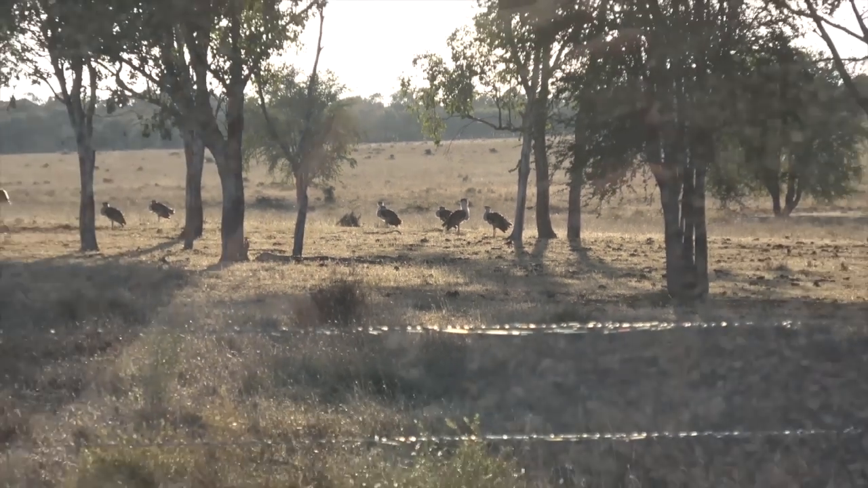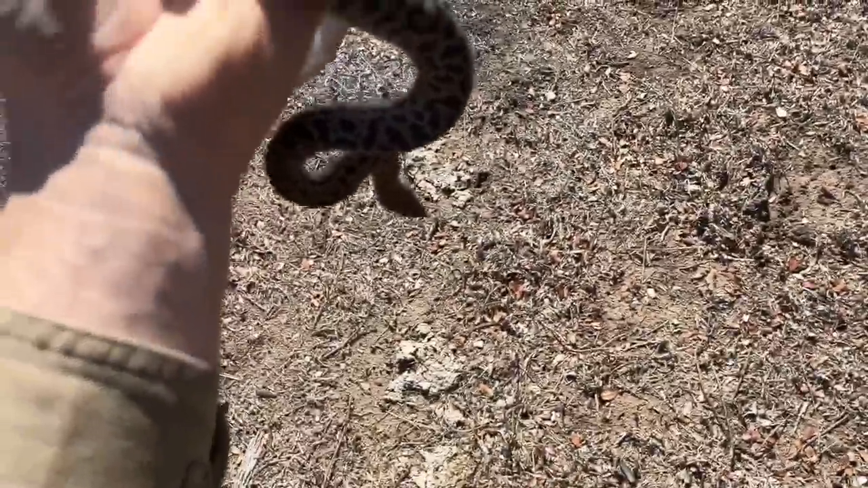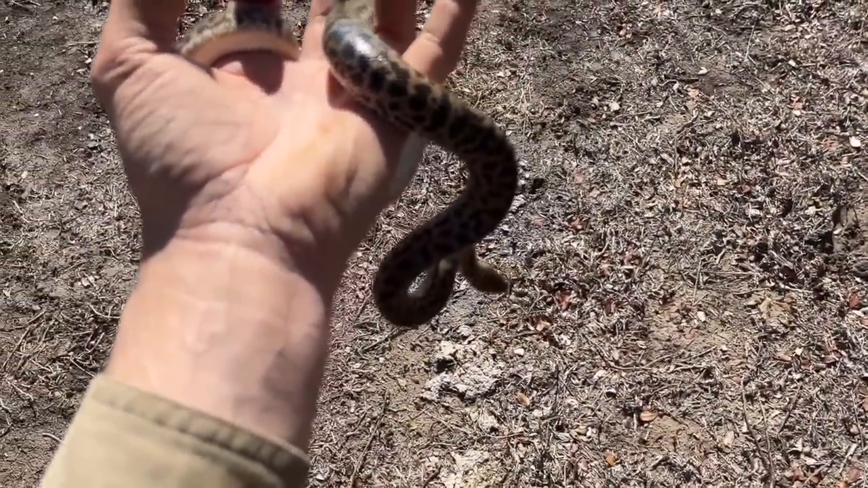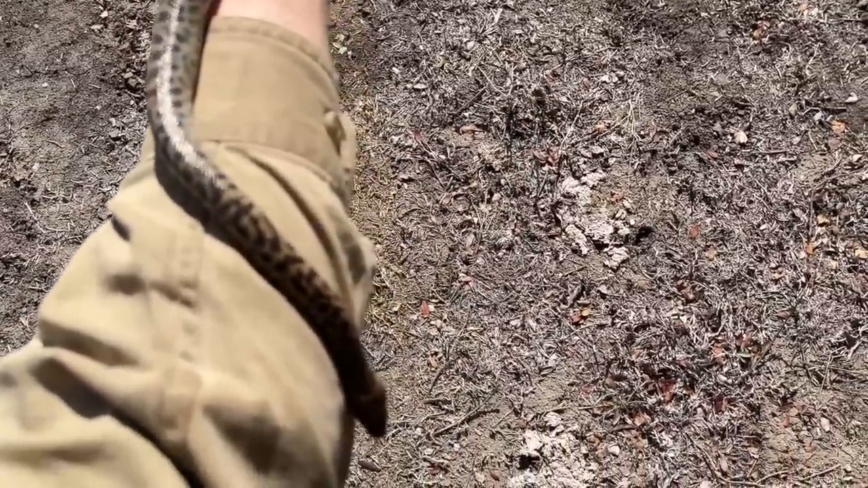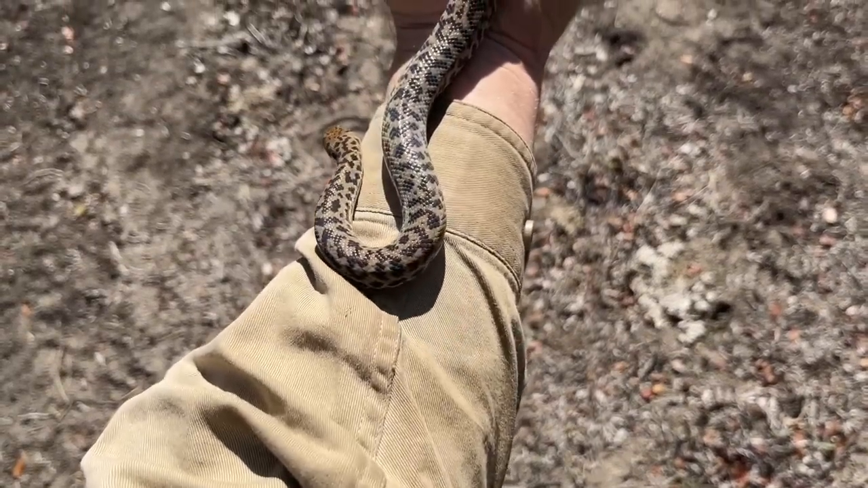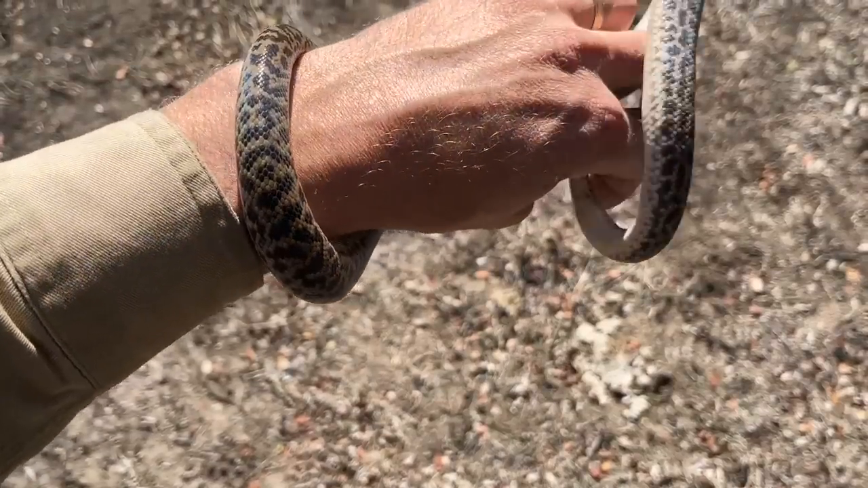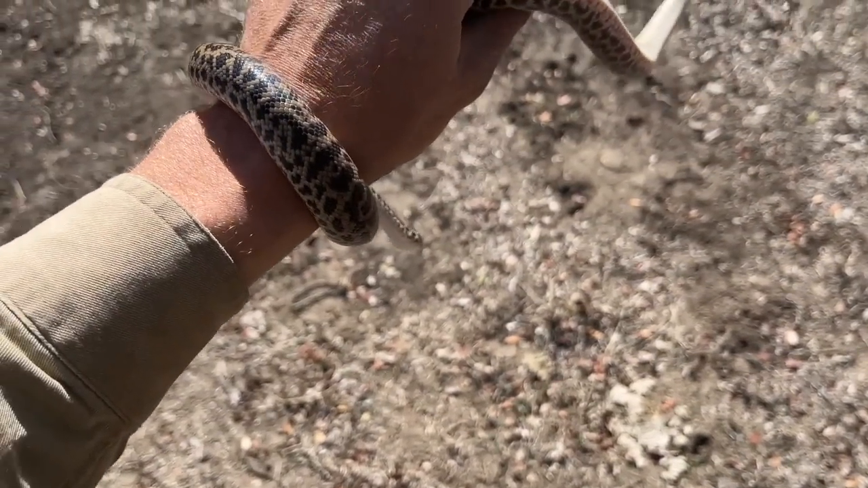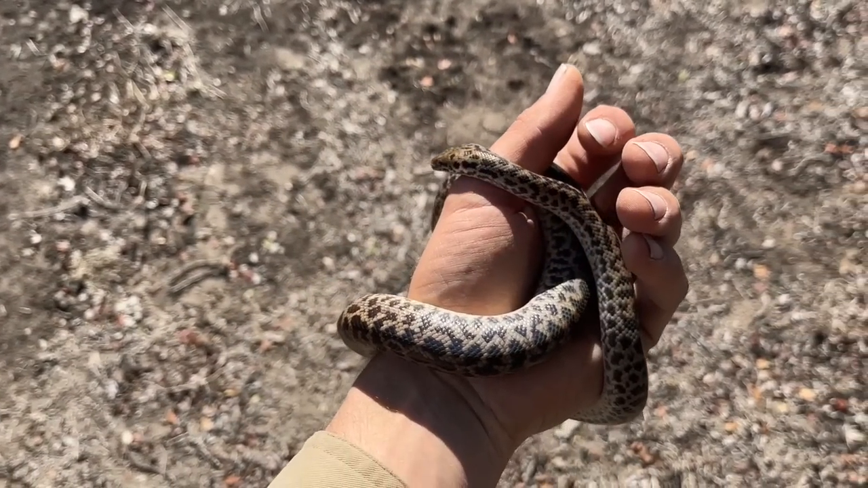Funny birds. Yeah, this little fella just opened up the shed door and here he was, lying there right in the door of the shed. Nice little children's python. Beautiful little snakes. It's a bit cold though.